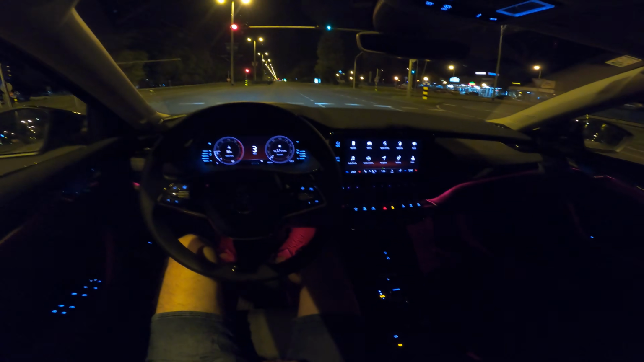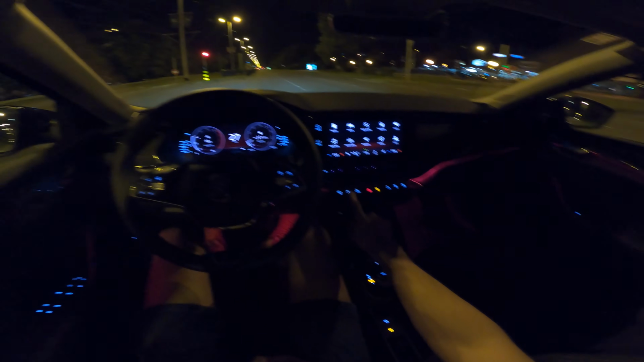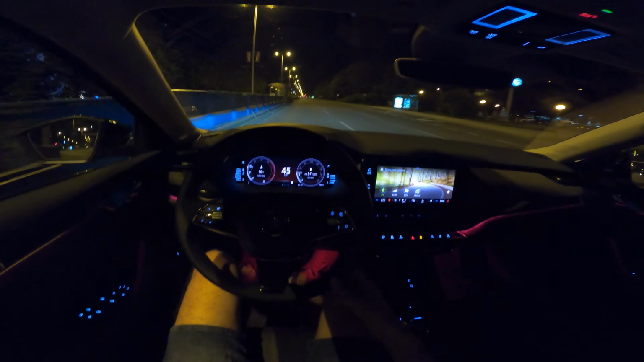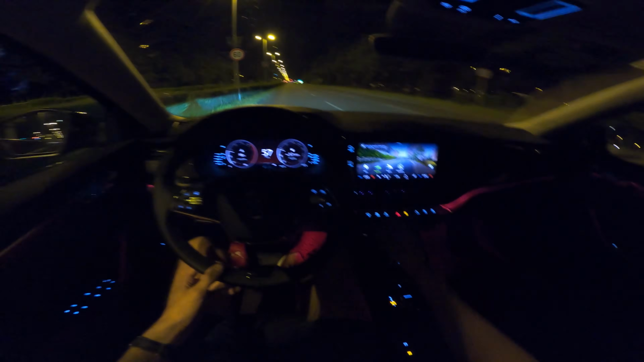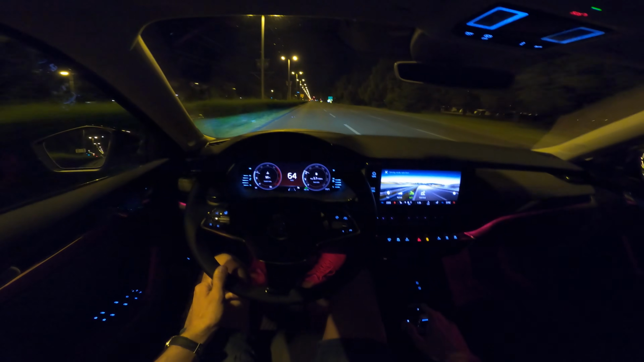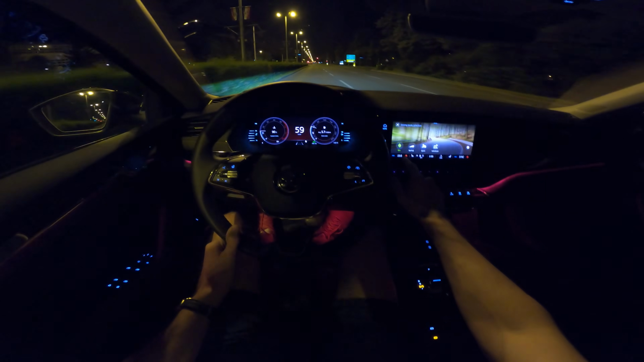In the city it's fine, but if you put this car in eco mode, it really feels like it has less power. It's very gentle, but then you have normal and it's very good, and if you go to sport, it's very responsive. Actually, this seems to be drive and then economic.